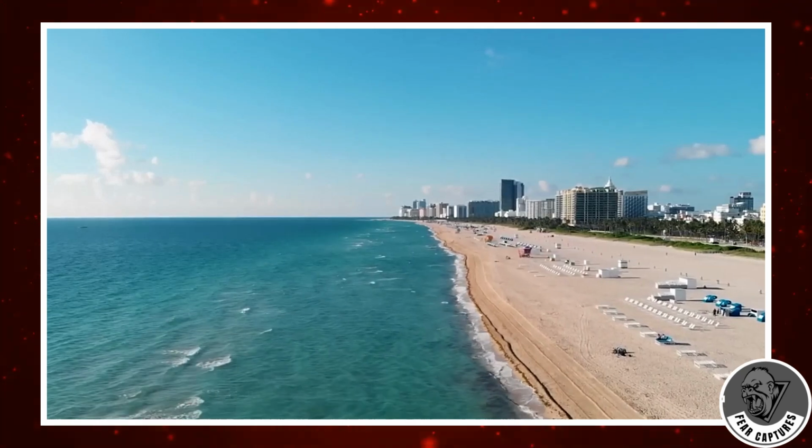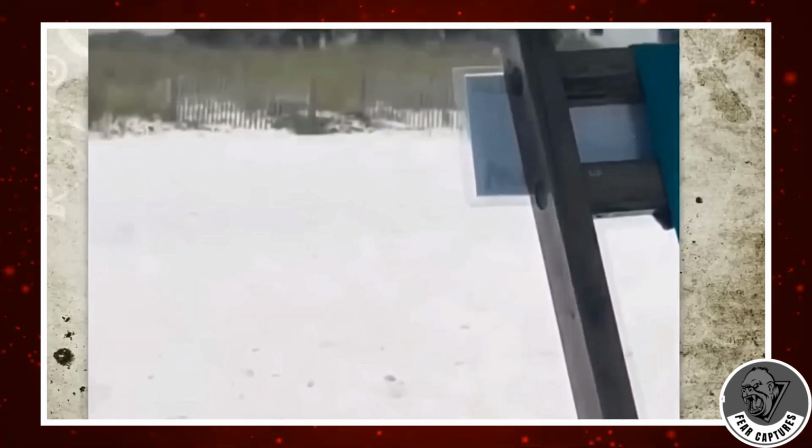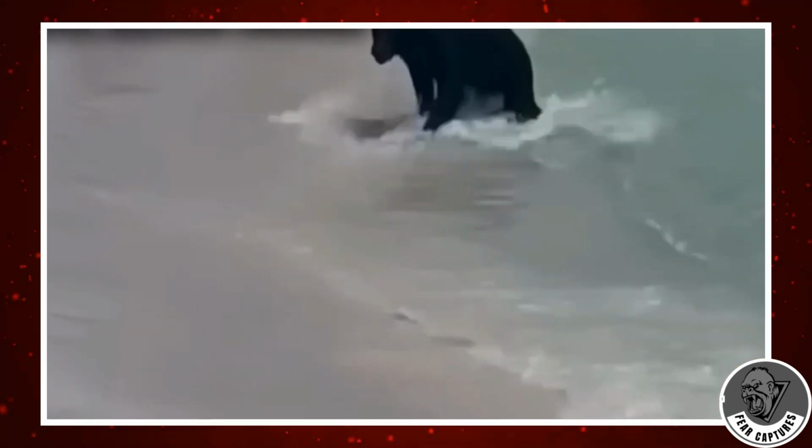Let's head down to the Sunshine State right away. Florida, concentrating on the Panhandle, where the sand of Panama City Beach is located. We have a black bear, as you can see. Yes, you heard that right. A black bear surfing among people.